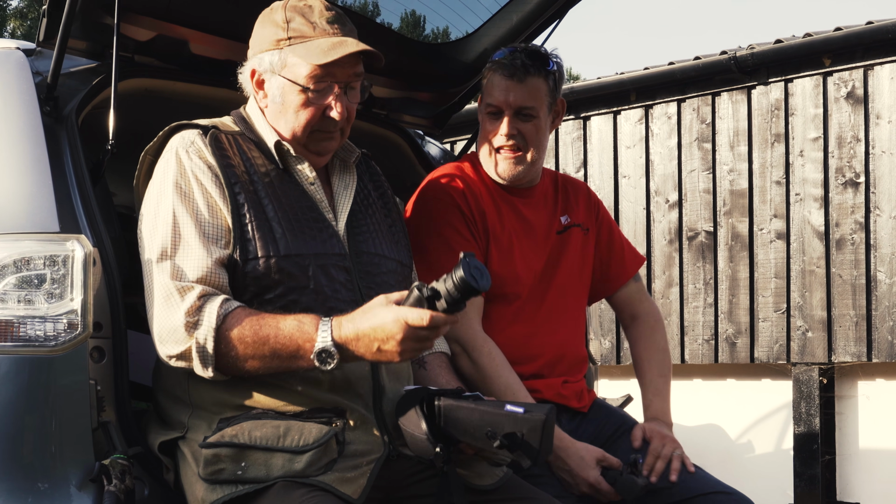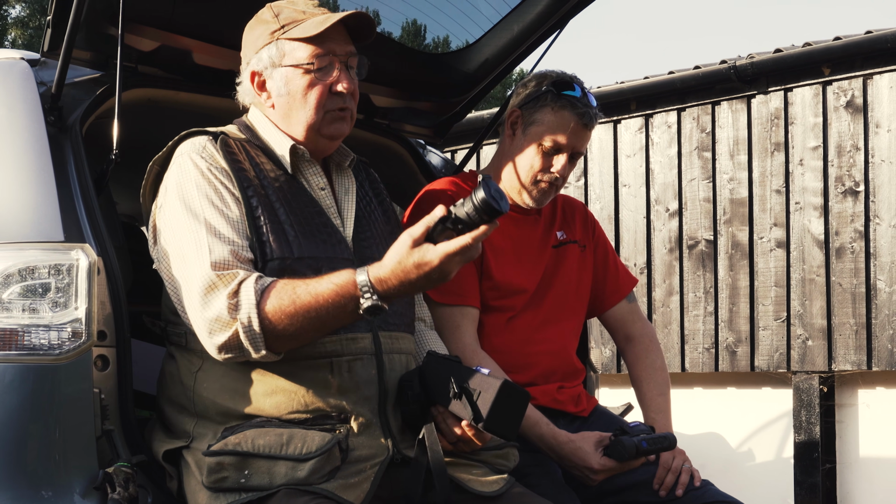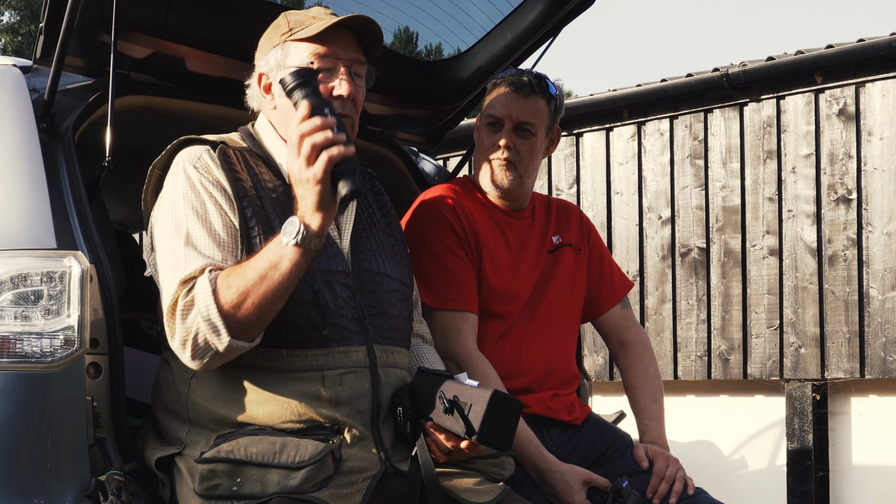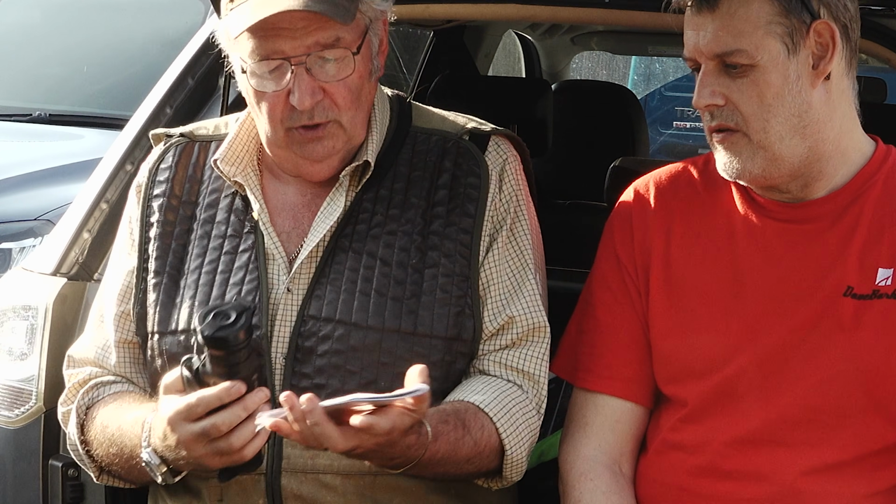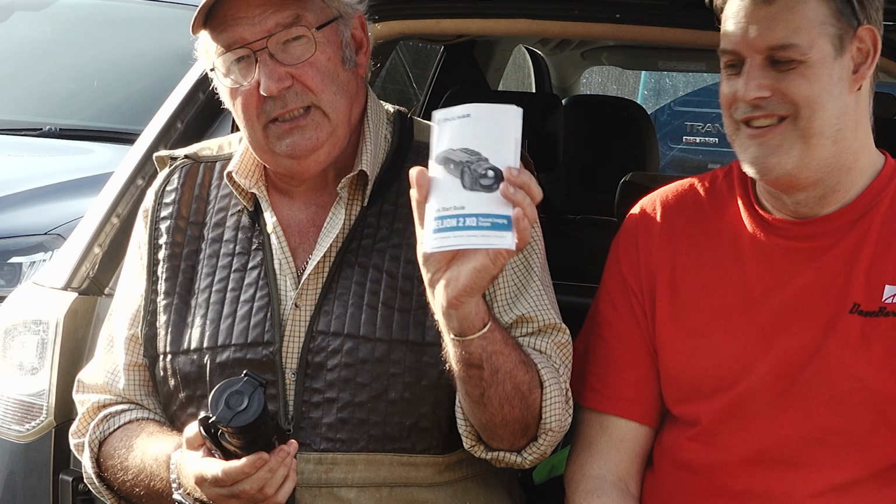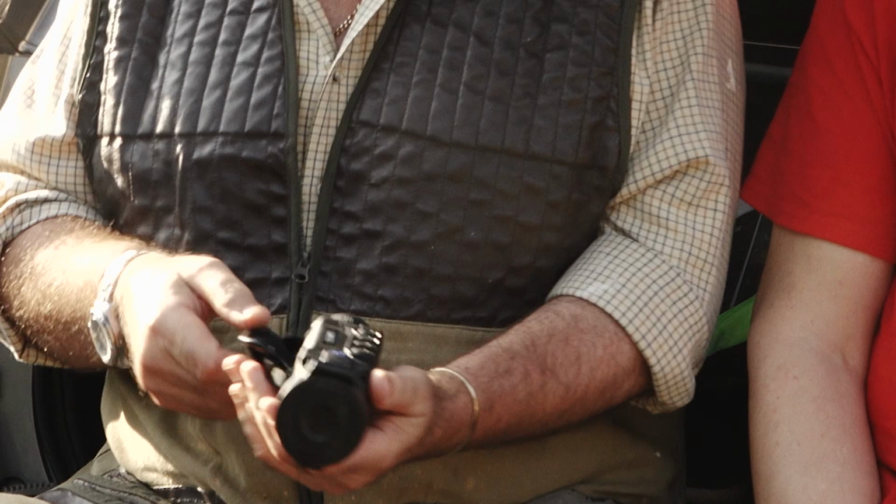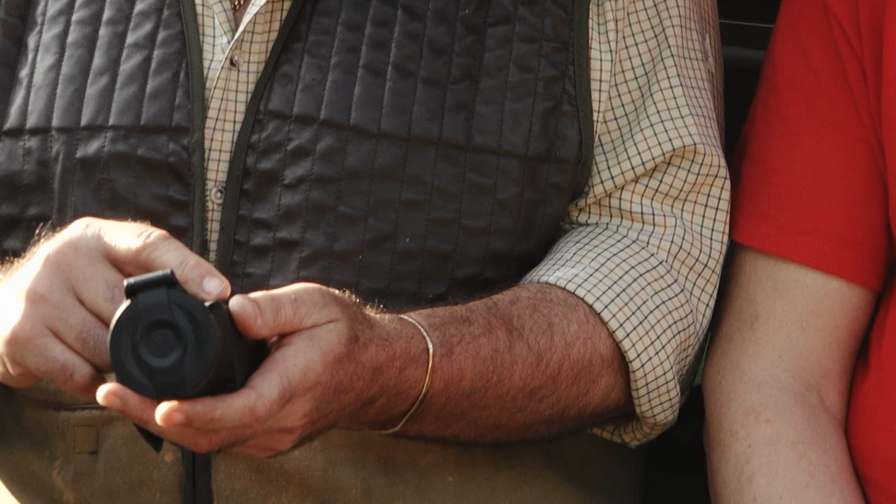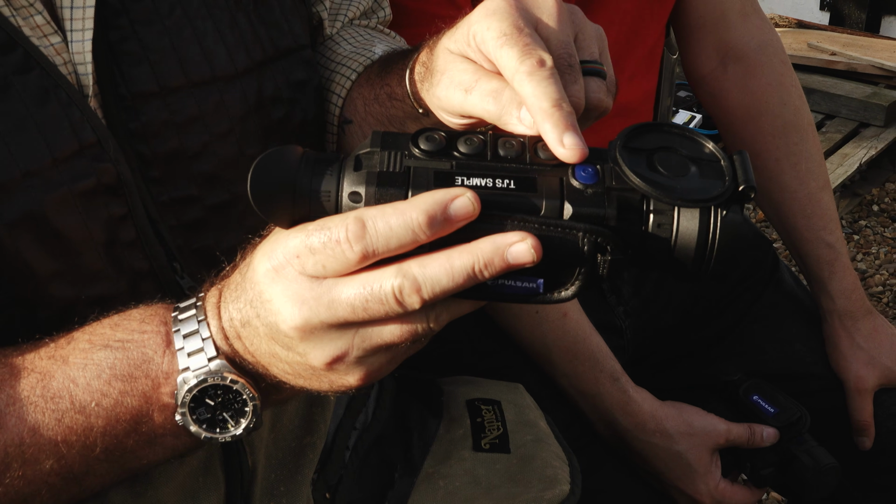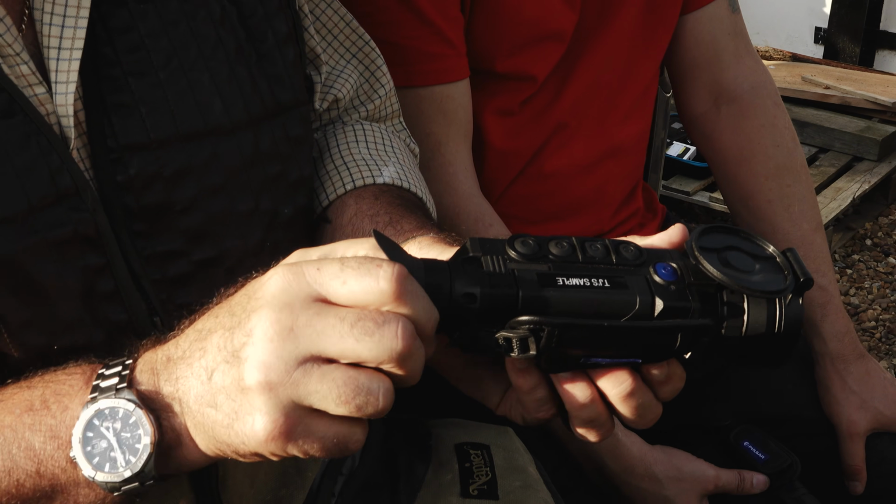So, onto this gear then. What have you got there? Right, what I've got is a Hellion 2XQ. Now, it's a chunky piece of kit, and you look at it and you see all these buttons and things all over it, and the last resort of all men is to read the manual, but it's comprehensive and clear, step by step, easy to follow. You see all these buttons here and you think, oh, that's a bit complicated. It really isn't. You turn it on, you've got your up and down arrows to scroll through the menu. You can tune in focally the image at the back end.